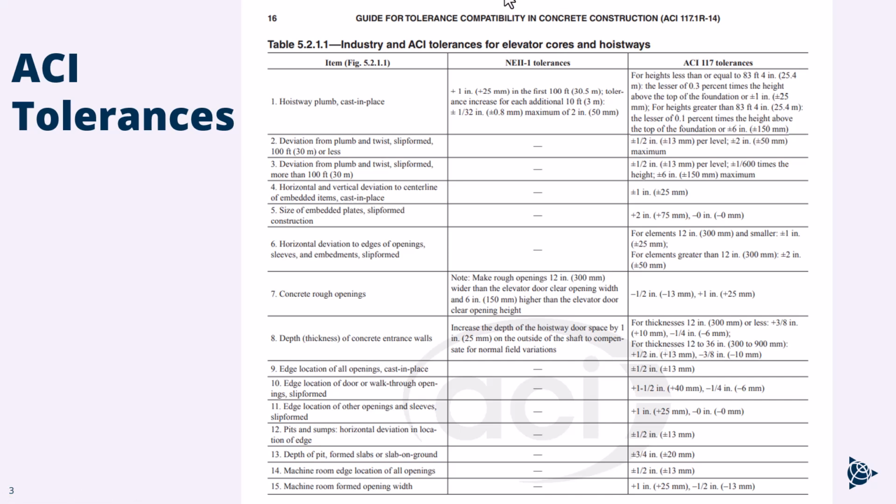So here is just a list of ACI tolerances from their PDF. Again, your structural engineer should really be giving this information on what's okay and what's not. But generally, if you're underneath 80 feet or 83 feet, you've got about 2 inches plus or minus 1 inch of play there. As you go up higher, it's 0.1% of that height above, with a max of 6 inches of lean.